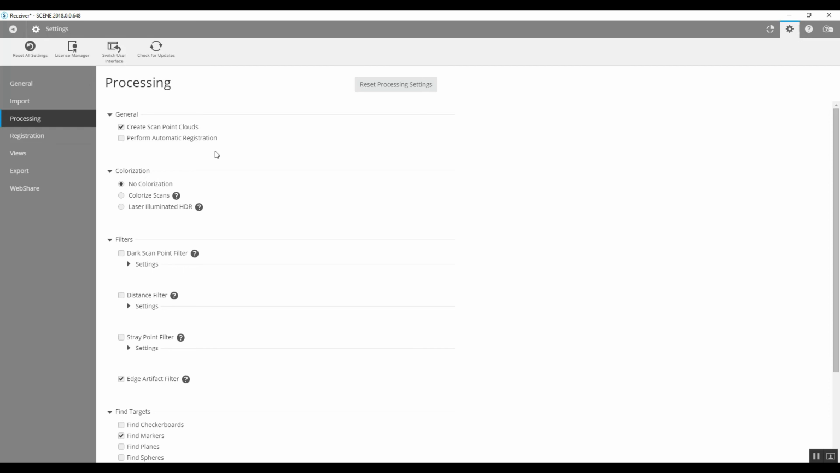But most of the time, none of us really know if it's going to come together perfectly. You can always create a scan point cloud after you're finished with the proper registration. So you can just turn that off, and this way you don't have to do it continually when you go through the pre-processing and registration options.